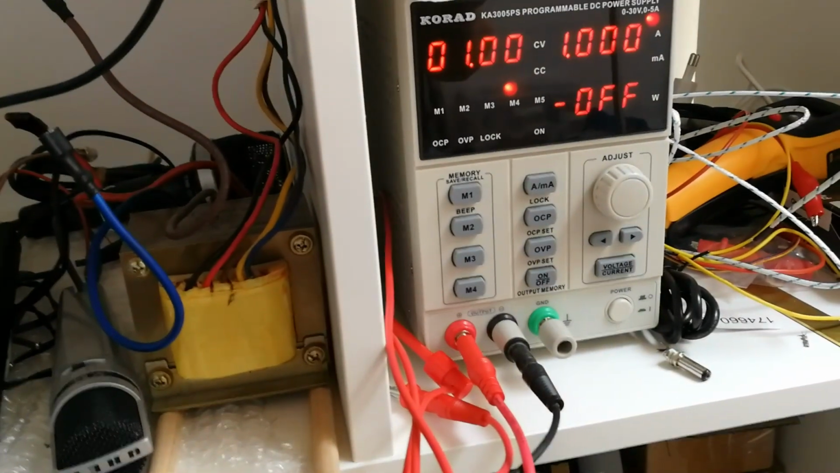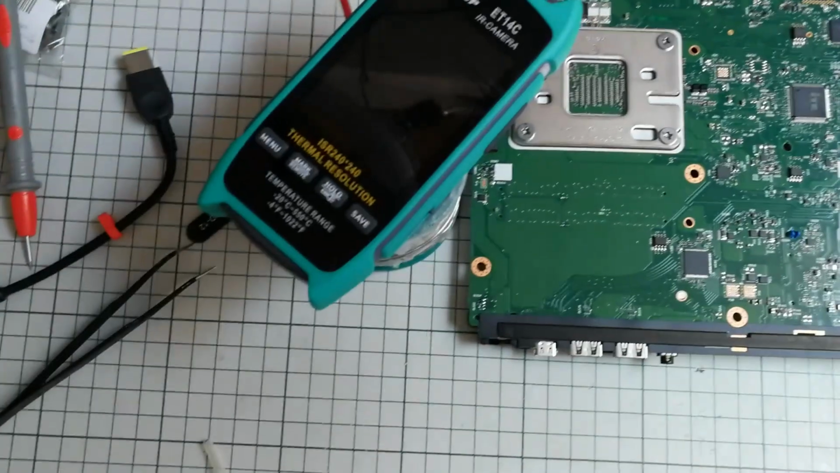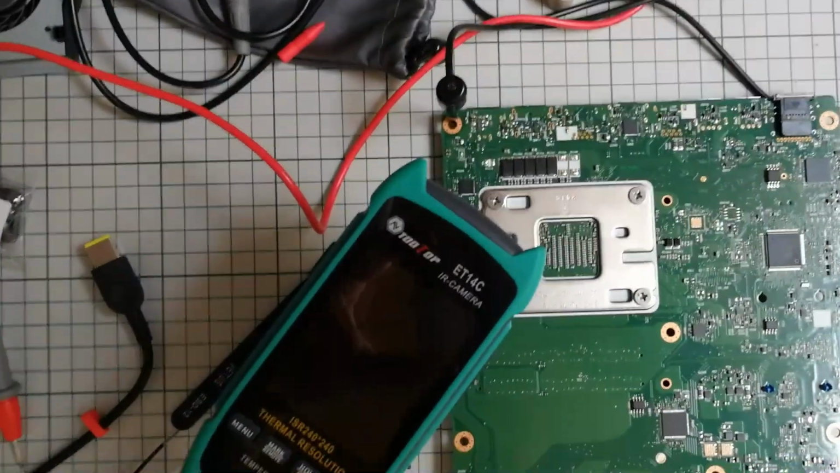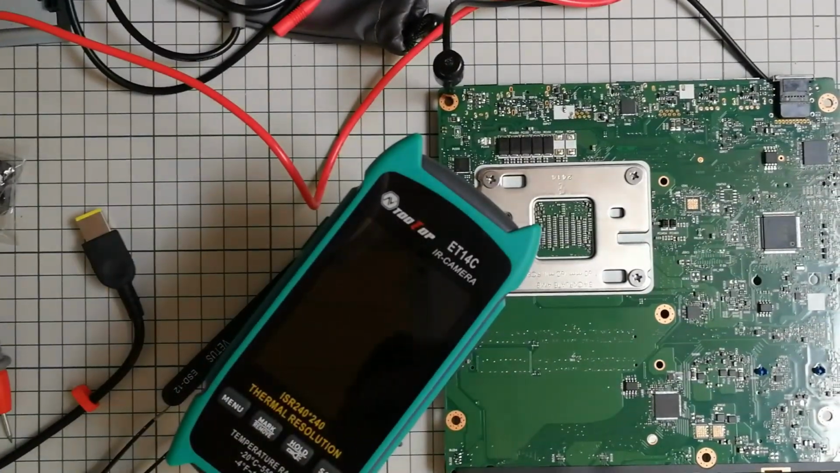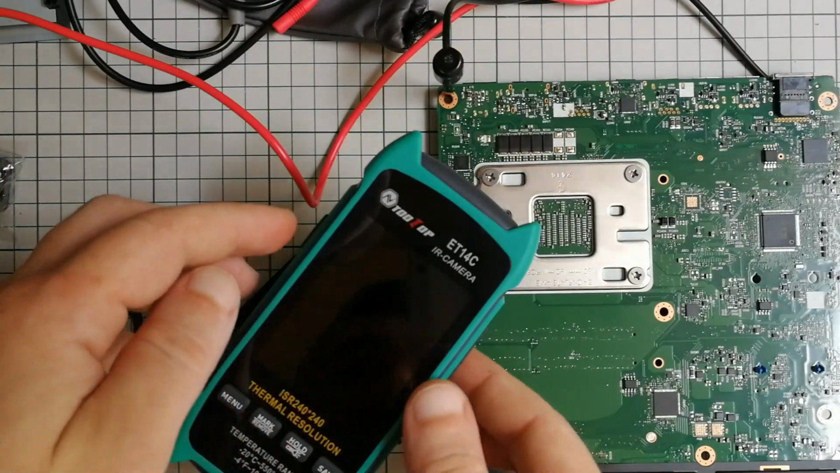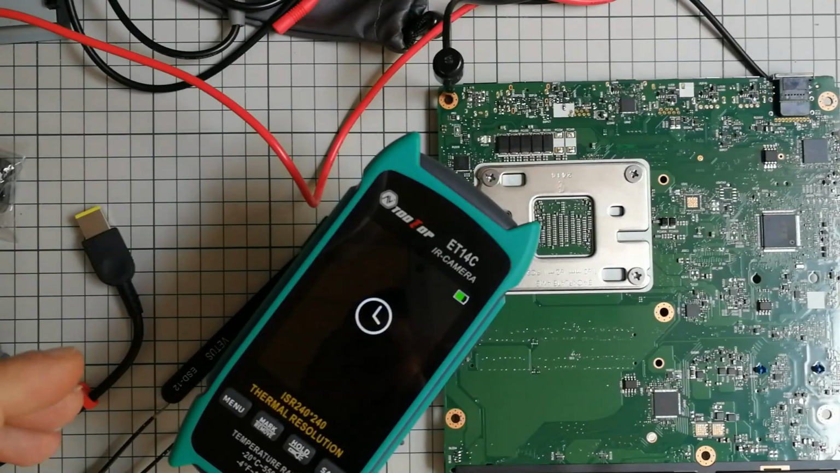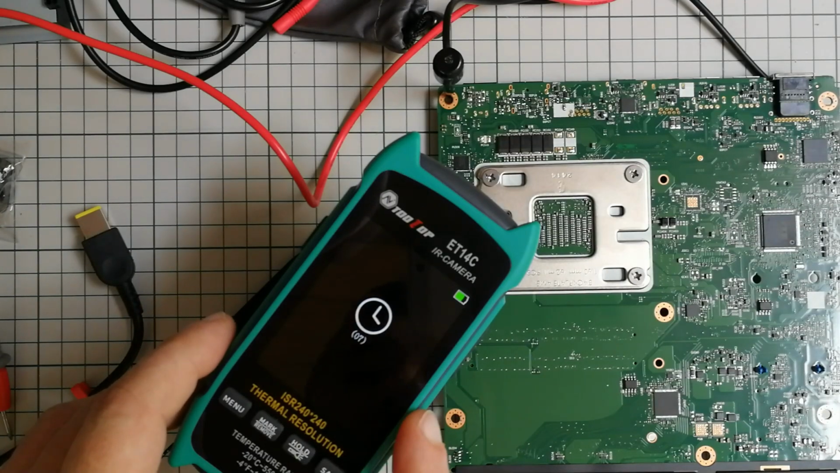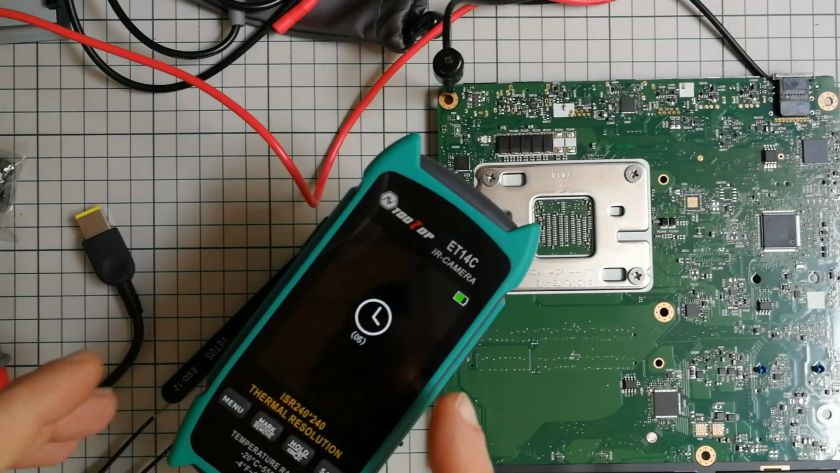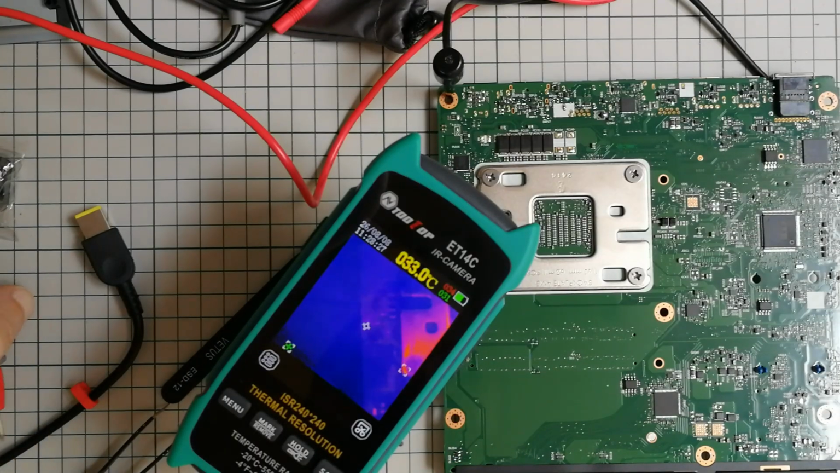So I have the power supply here at 1 volt and 1 amp, and let me just arrange this in a manner that I can actually do something about it. Let's start the thermal cam. And yes, with the thermal camera, it's actually really easy. This is a cheap one, about 100 and something euros. It does have some quirks, like it's calibrating and stuff.